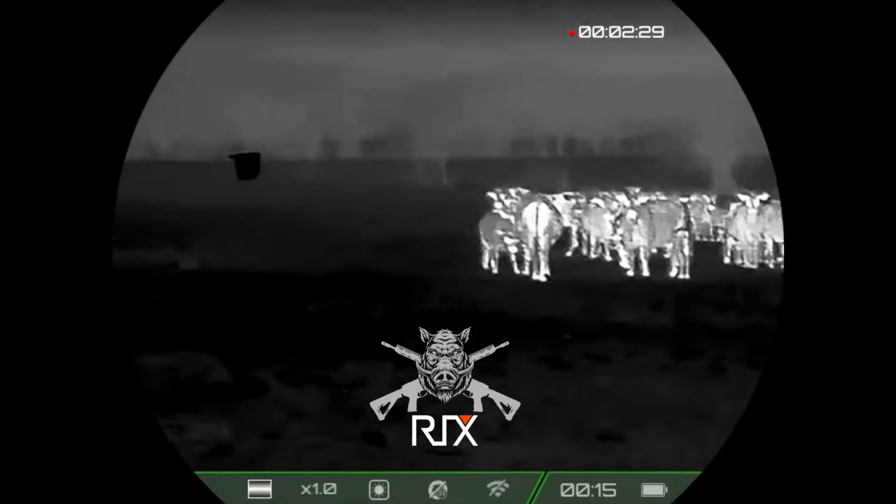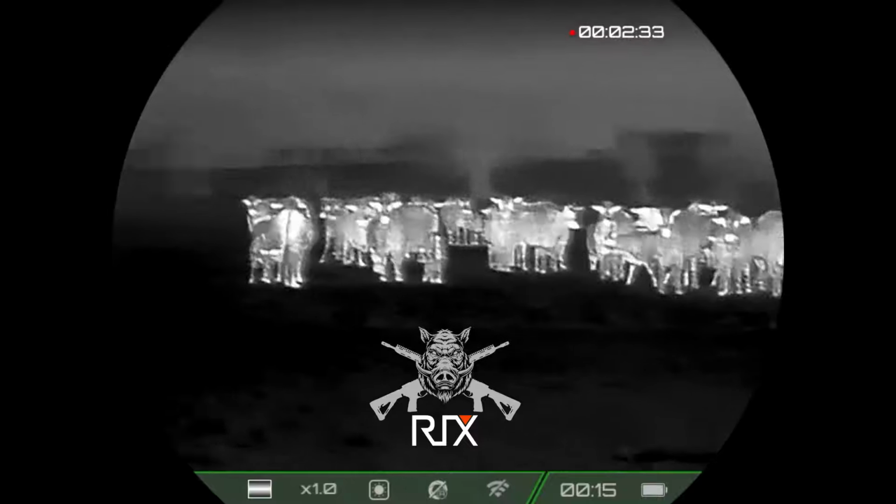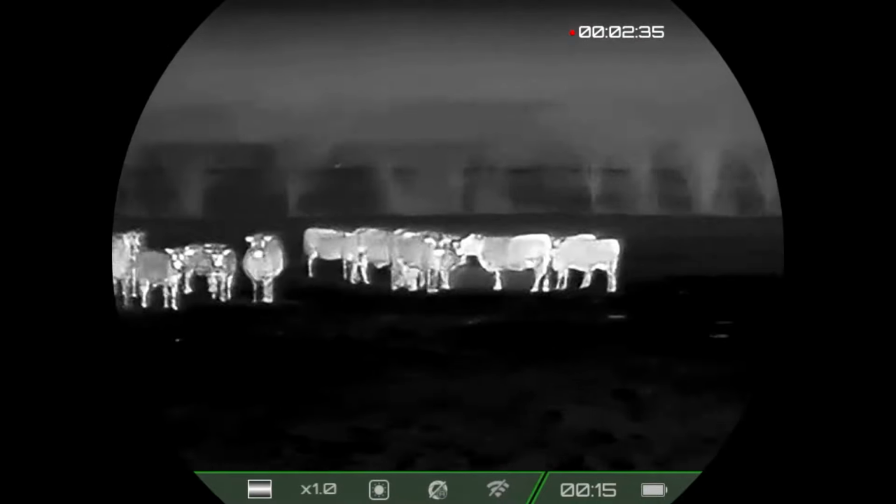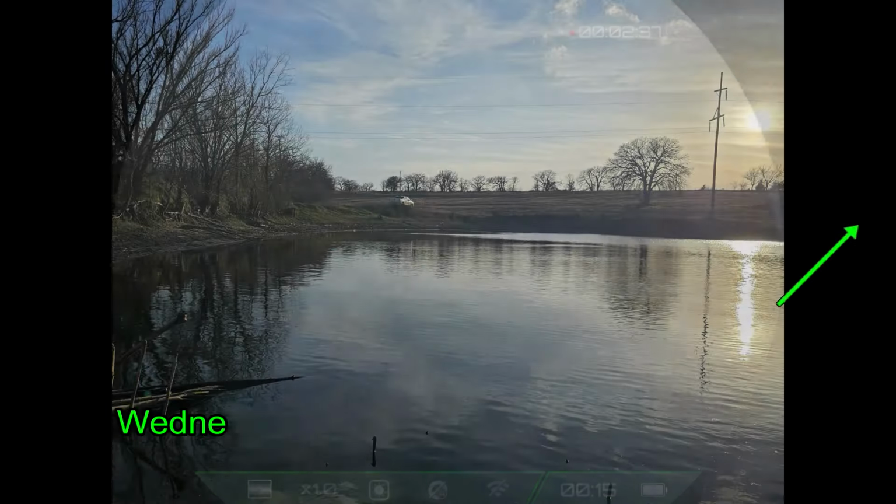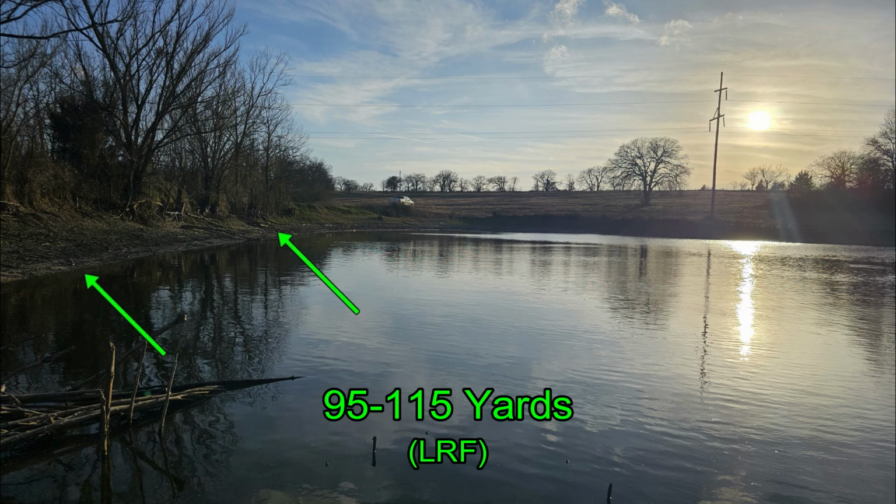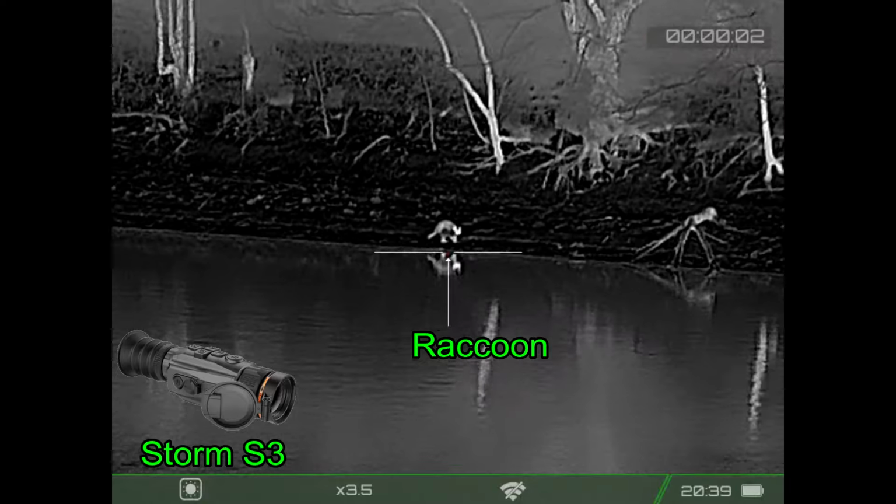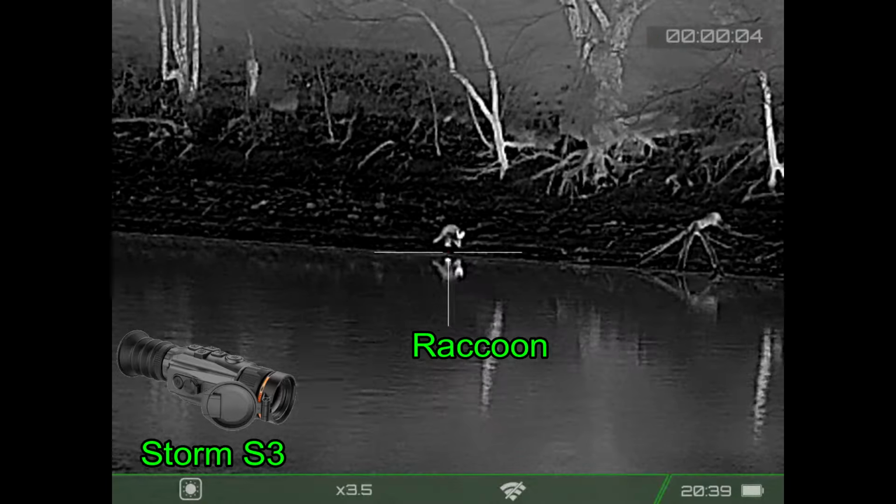I'm Brian Schaefer. I'm pro staff for RIX Optics, and I wrangle cattle at night. The next day finds me on the bank overlooking this pretty little tank. The water level's way down, and on the far side at about 95 to 115 yards, I've got some exposed beaver burrows. And so I'm checking out to see if there are going to be any beaver here this evening.